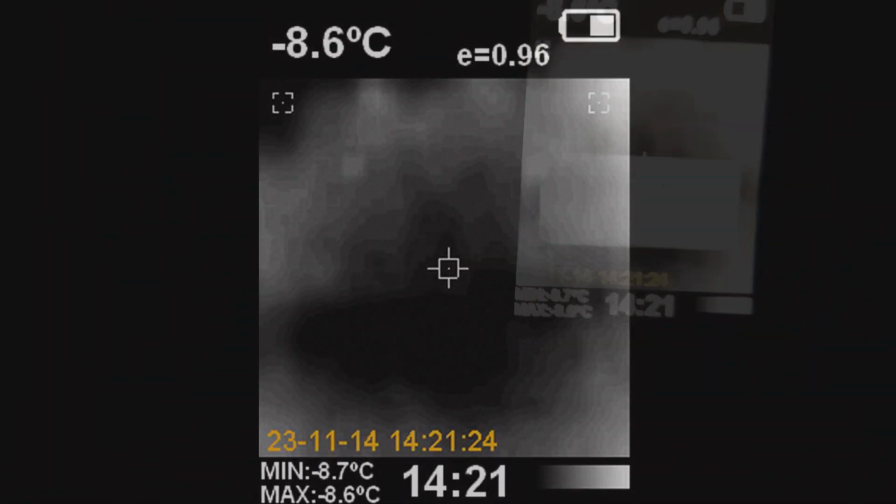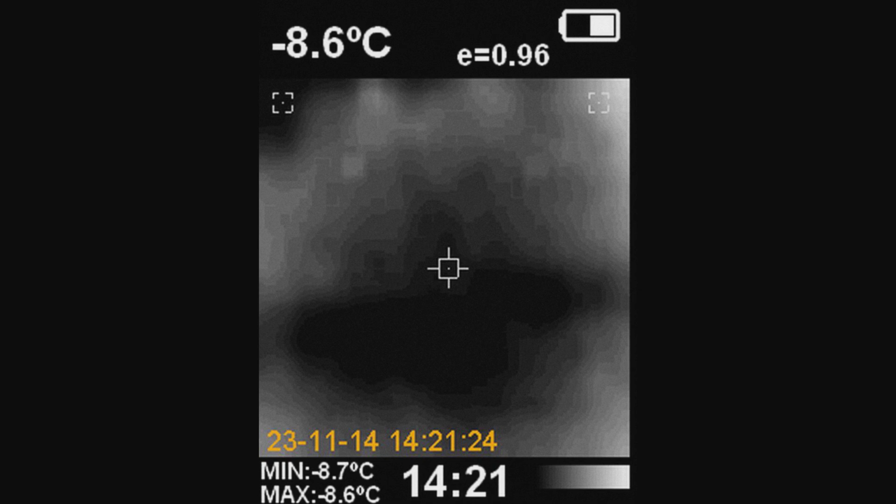Okay, let's go for a little walk with the thermal. I don't know if you can see that, but that's what it gives me every time I take a still. I accidentally push the button here. Okay, we are halfway. Oh my goodness, wait, there's something. Taking that one. There's something there, you guys.